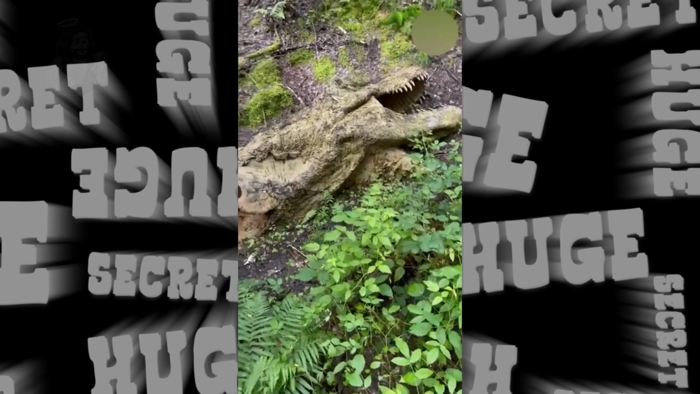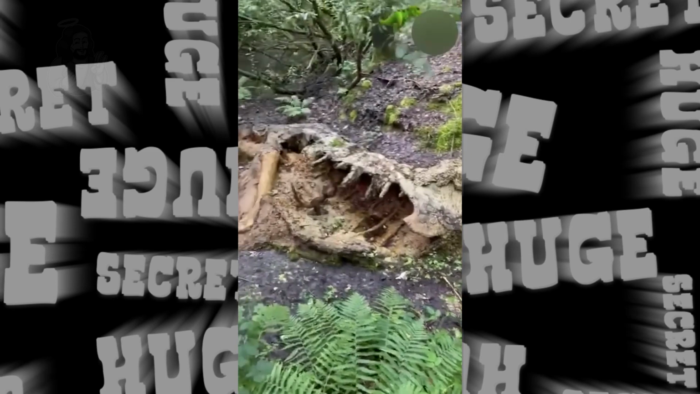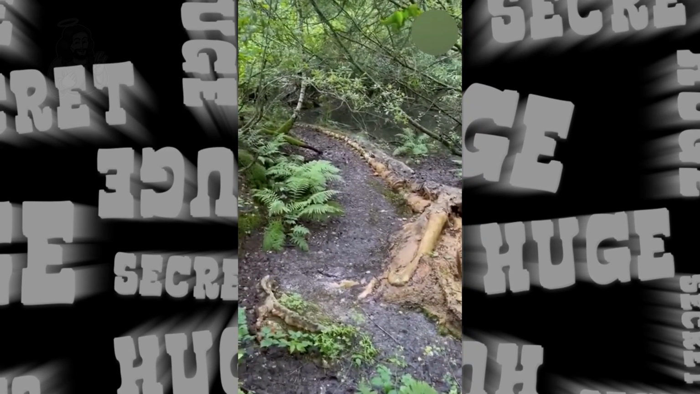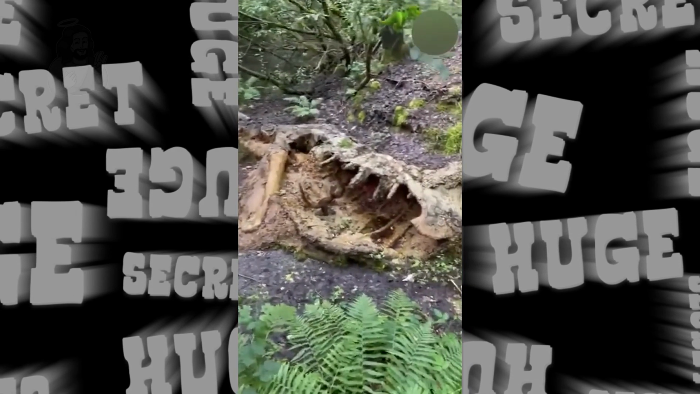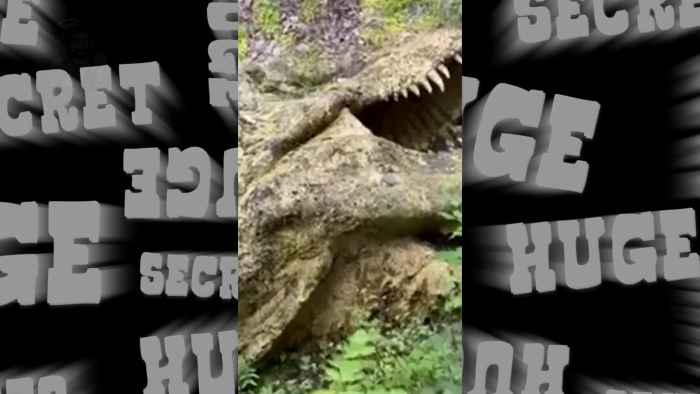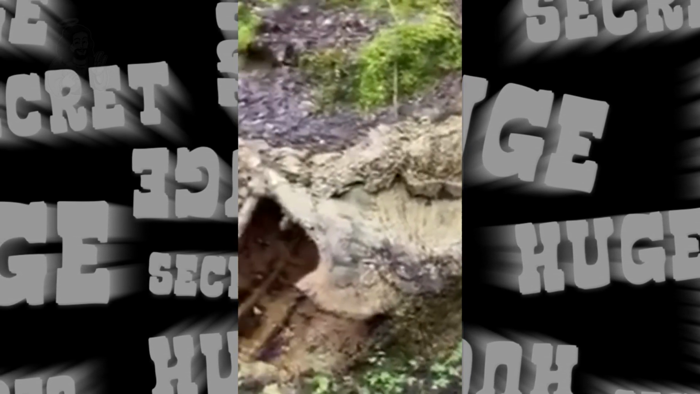This discovery shocked all paleontologists of the world. It is reported that in the forests of South Carolina, a group of tourists stumbled upon the decomposing body of a Tyrannosaurus rex. Judging by the position of his body, he died a few weeks ago. There is very little information on the internet about this video.